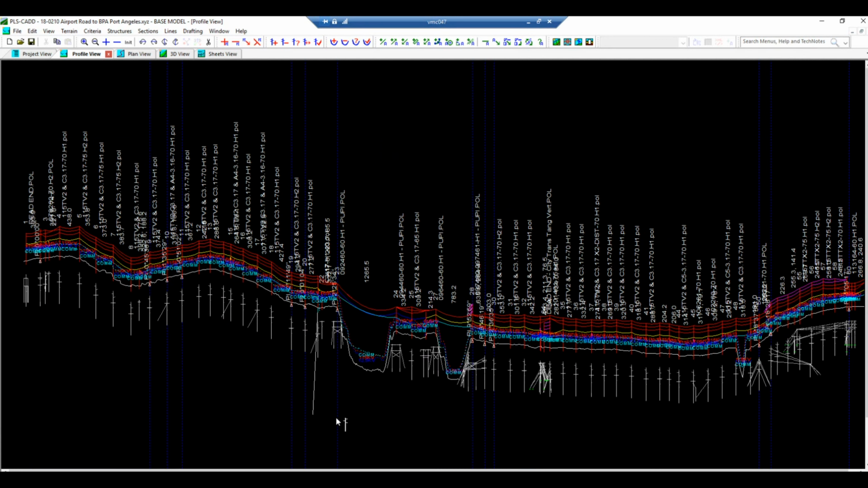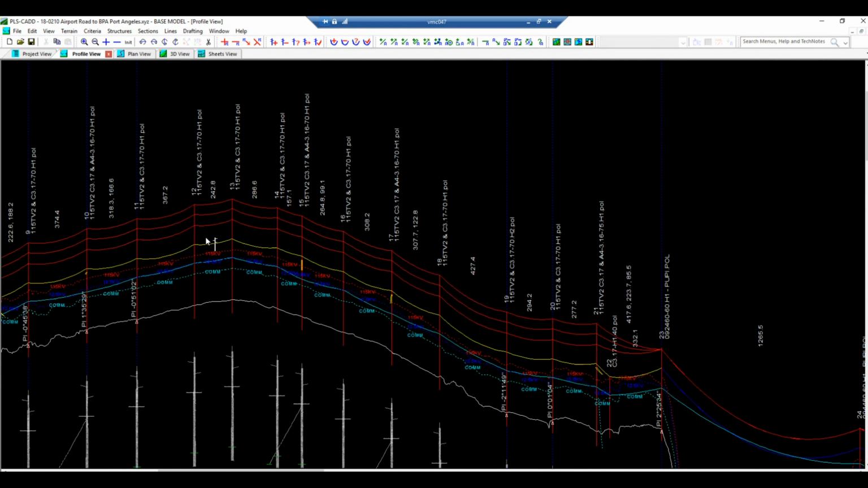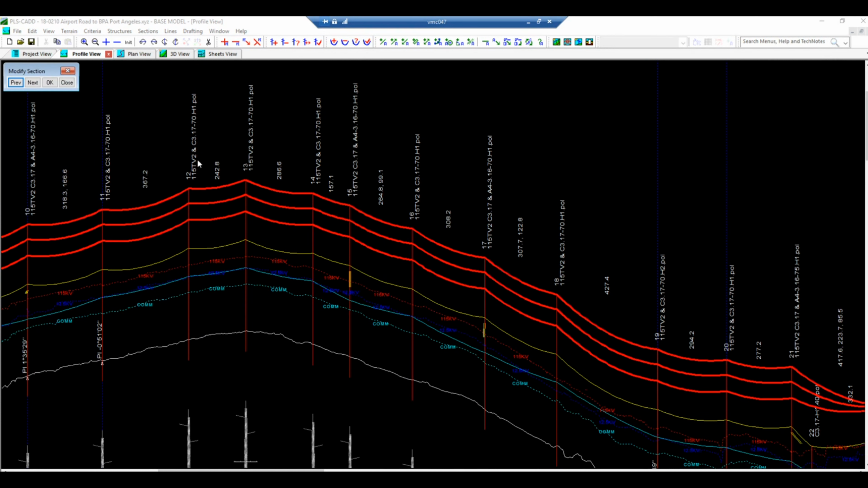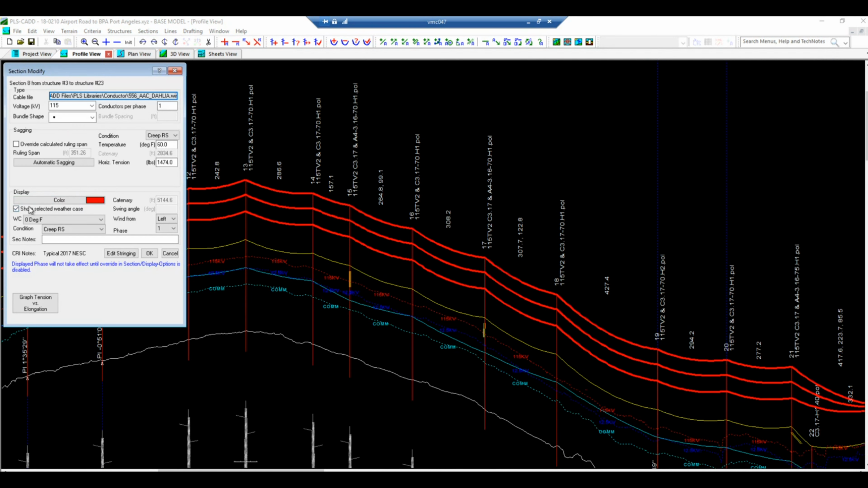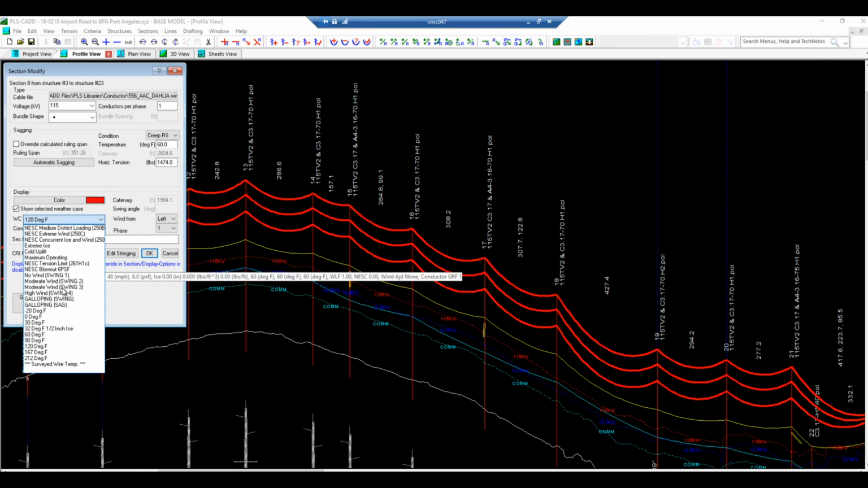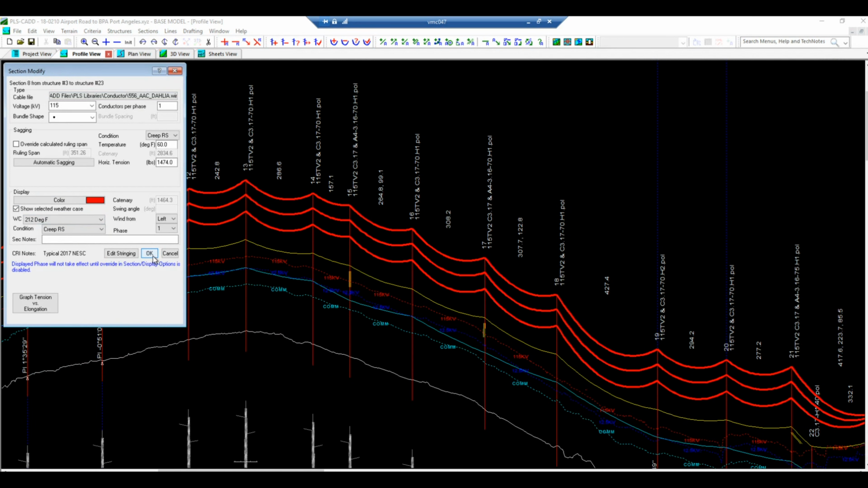Now that we have everything modeled, we can begin analyzing. Here, looking at the profile view, the dashed lines represent the ground clearances we're trying to maintain. I can now evaluate conductor sag under various temperature conditions. Here, we're looking at 0 degrees Fahrenheit. I can change that to 120 degrees Fahrenheit and you can see the conductor sag change. Or take it all the way up to 212 degrees Fahrenheit and the sag changes again.